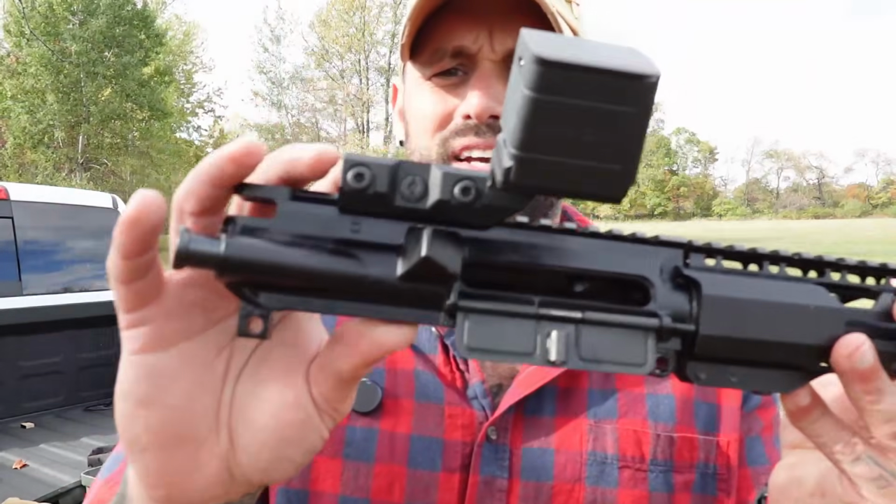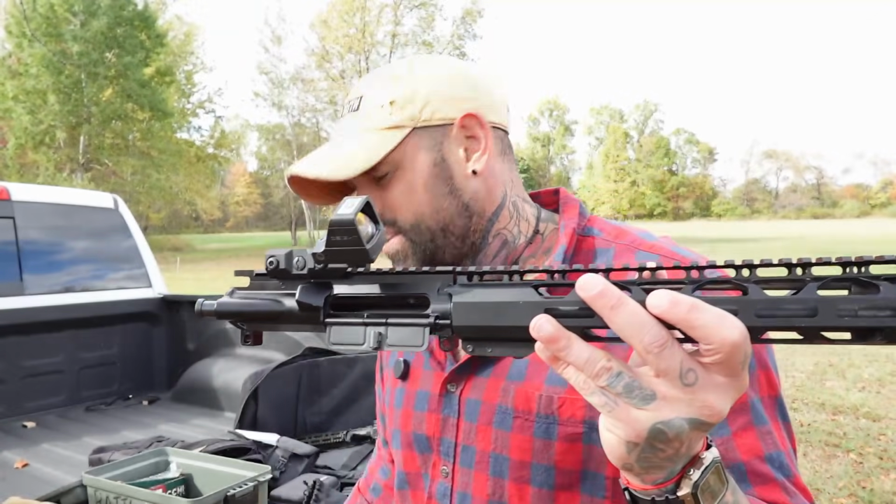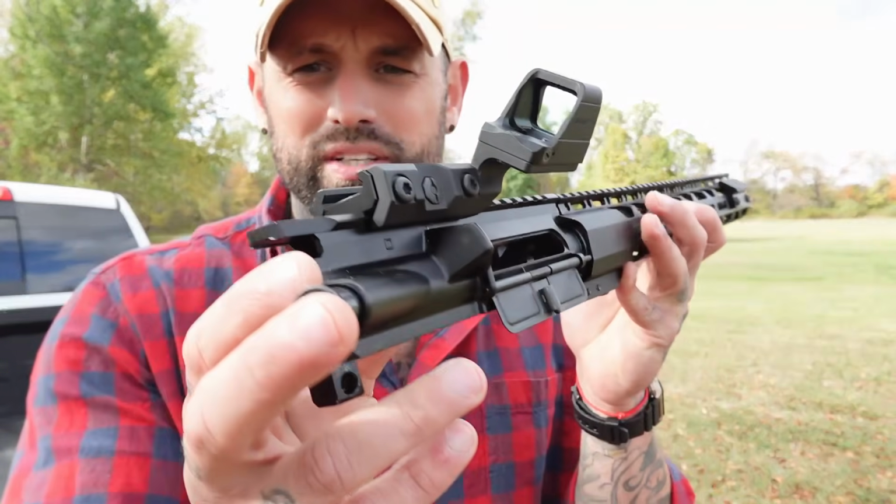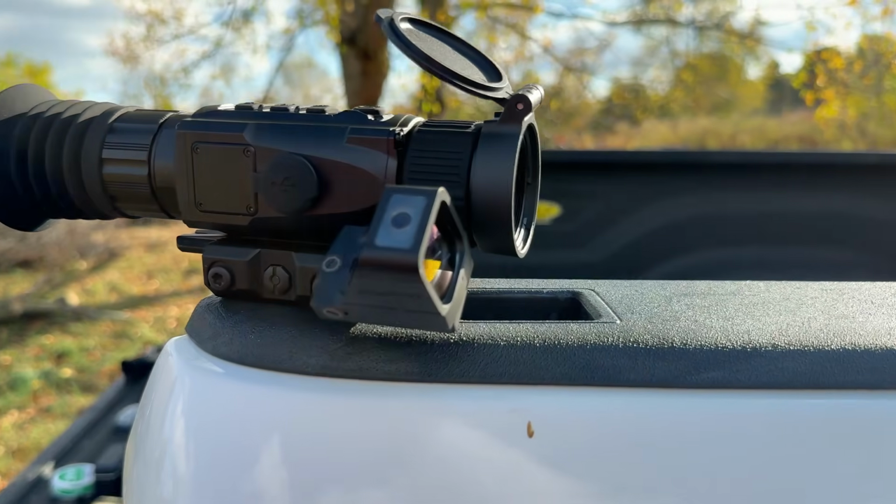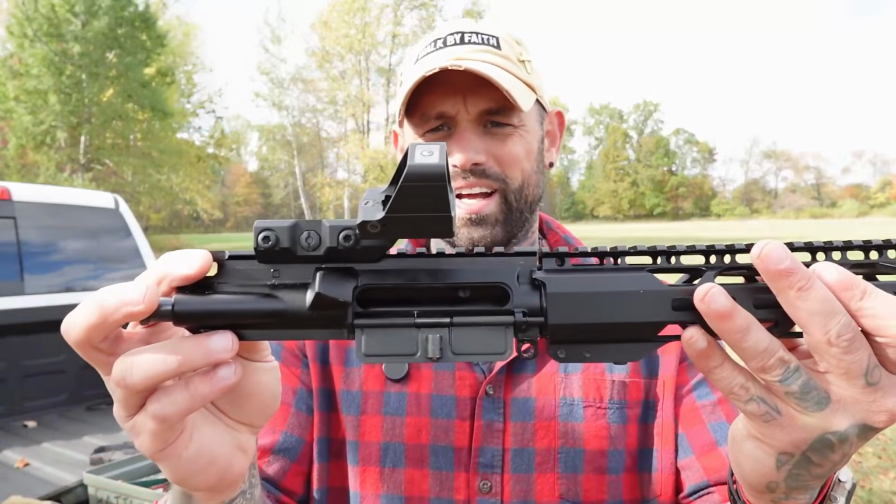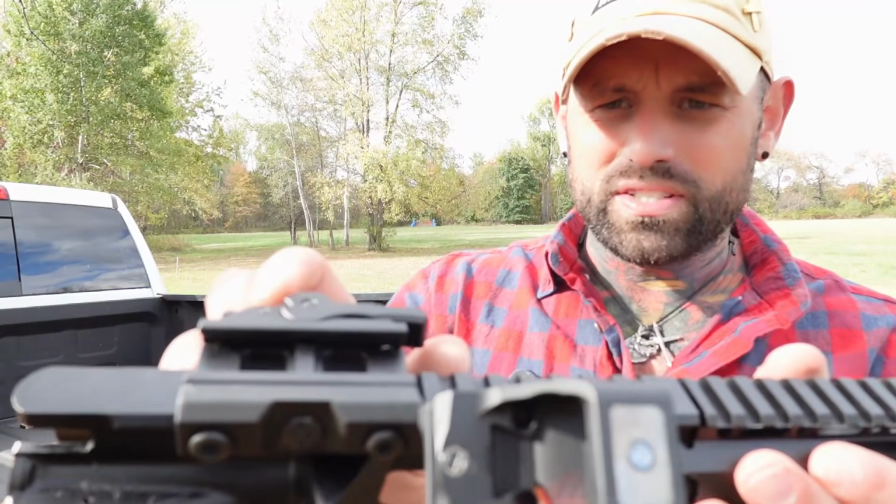Ooh, I said it was a 4-in-1. I mentioned 3, so we're going to talk about the 4th right now. So this is the all-new offering, the QD mount from DNT. This is the 45-degree angle RMR red dot setup. It's a QD mount, so it's a great little system.